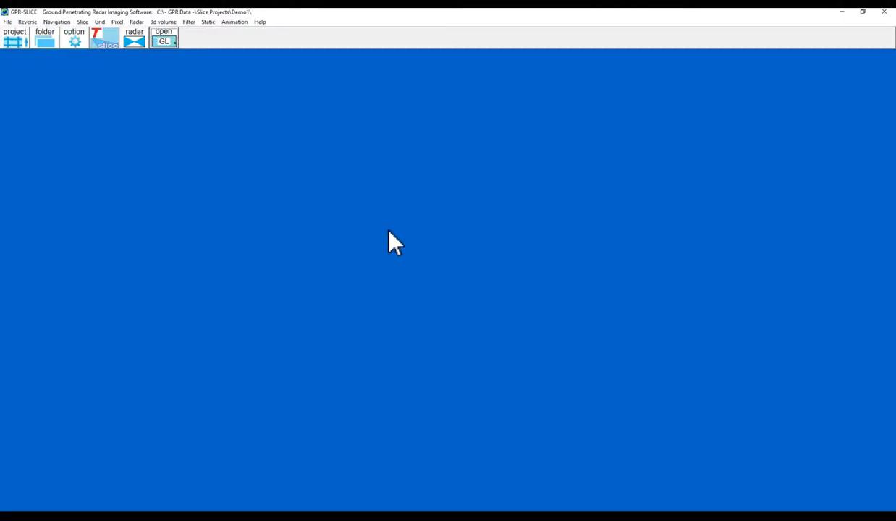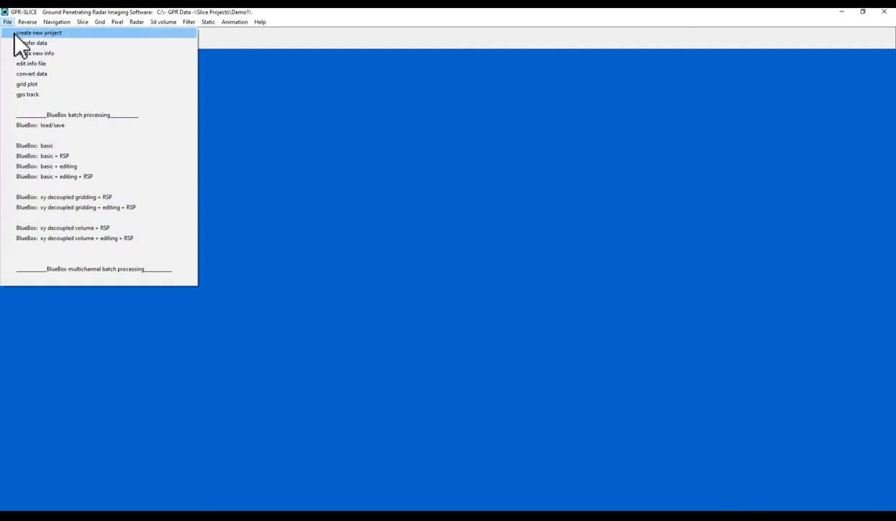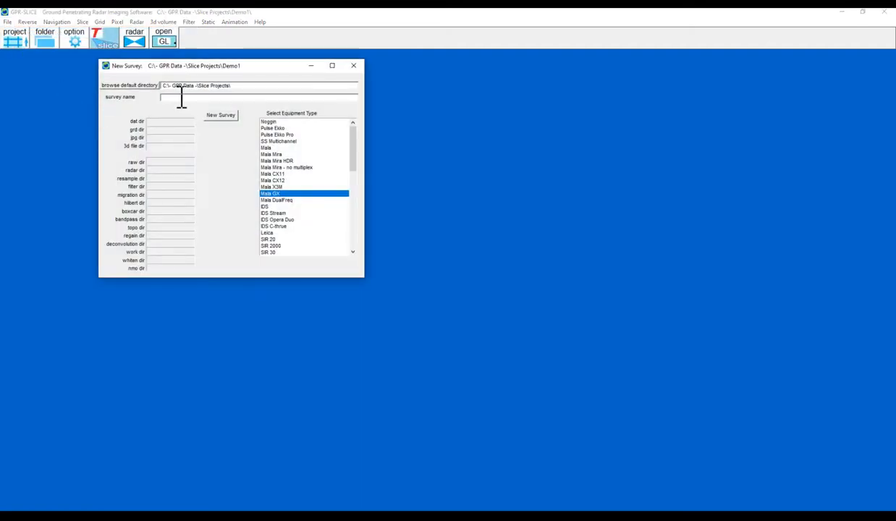Okay, so that's a very quick run through of a regular single channel grid data set. And now what I'm going to do is use the blue box processing just to quickly process some concrete data. As before, create a new project. This is from our CX instrument, so Concrete Explorer demo, and it's Mala CX12.